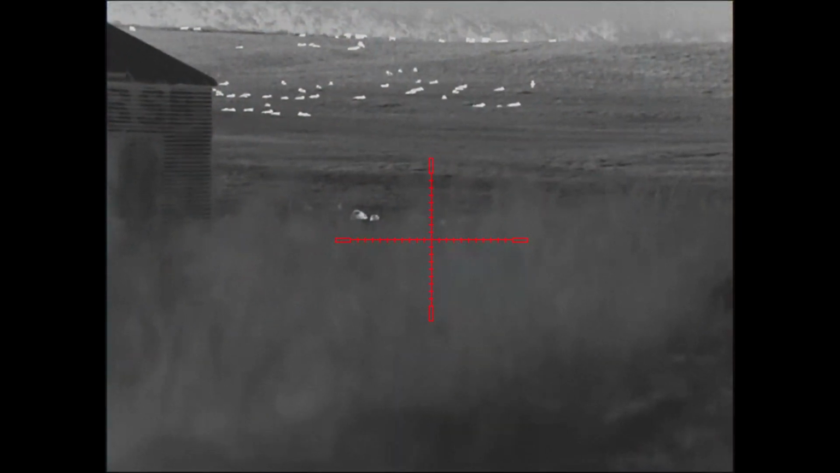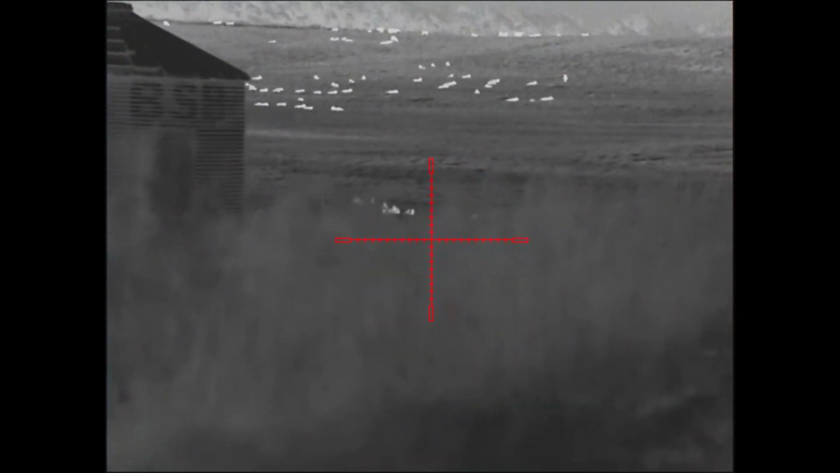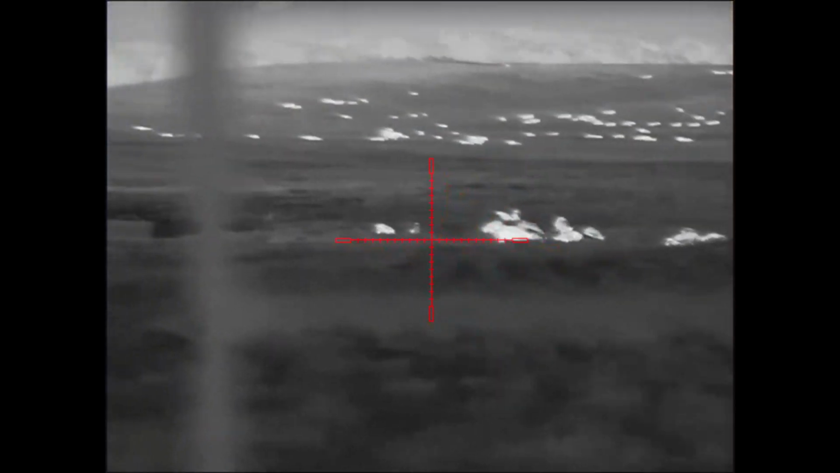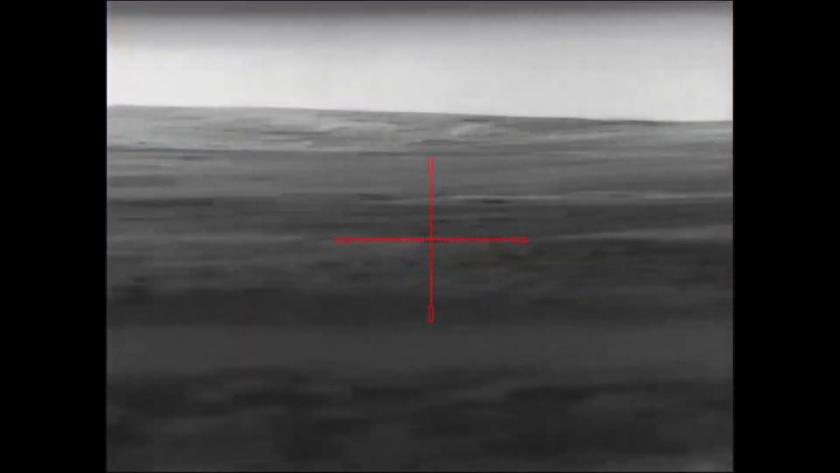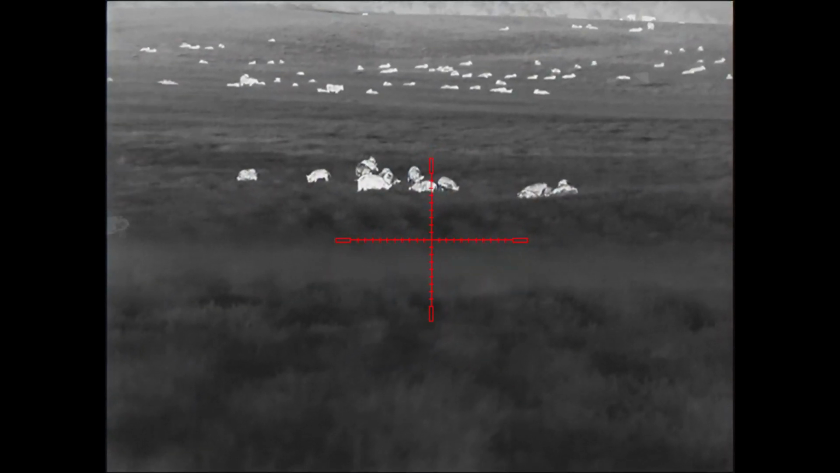Moving on to the next property, Ben is at the gate, about to enter, going into one field when he notices hogs off into the field to the left. Those hogs there by the crosshair. He's now moved a couple hundred yards down the road to the next gate, standing outside the gate, getting a view of those same hogs. And now he's got to crawl underneath the gate and through the sticker burrs in order to get the stalk going.